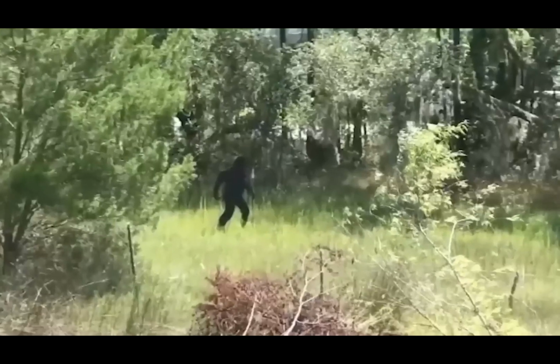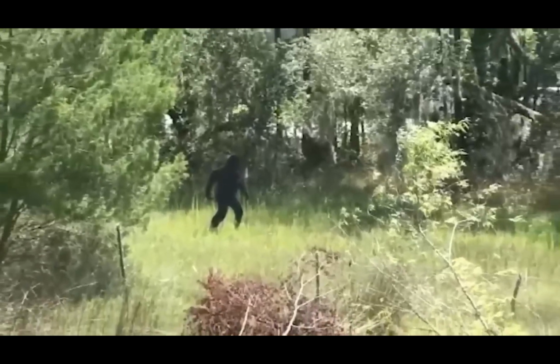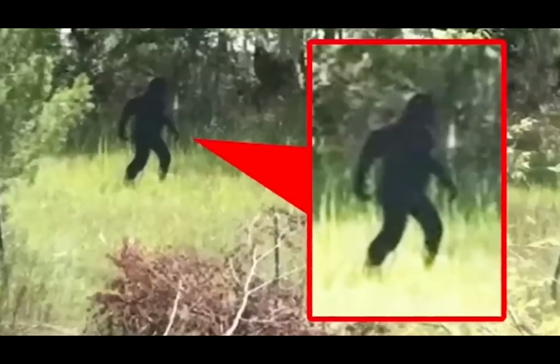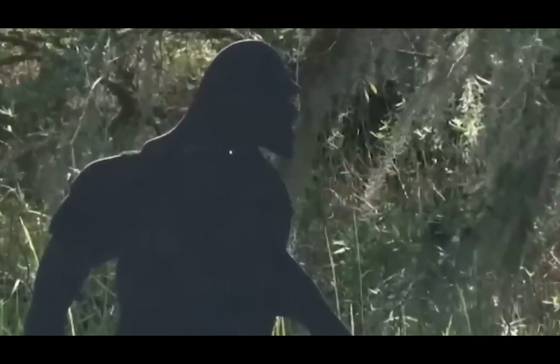This picture shows a Bigfoot walking through the woods. It was taken by a trail cam installed in the Charleston area, but when they went to investigate it, it turned out to just be a cardboard cutout, which was all part of a prank pulled by someone.